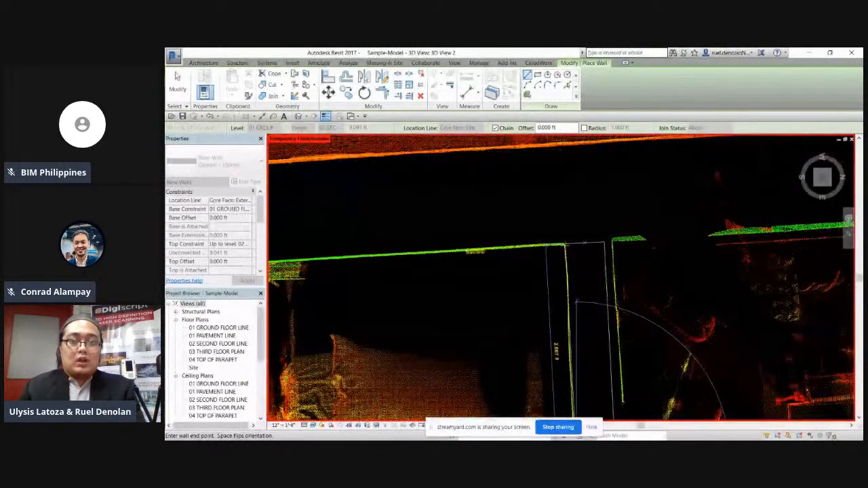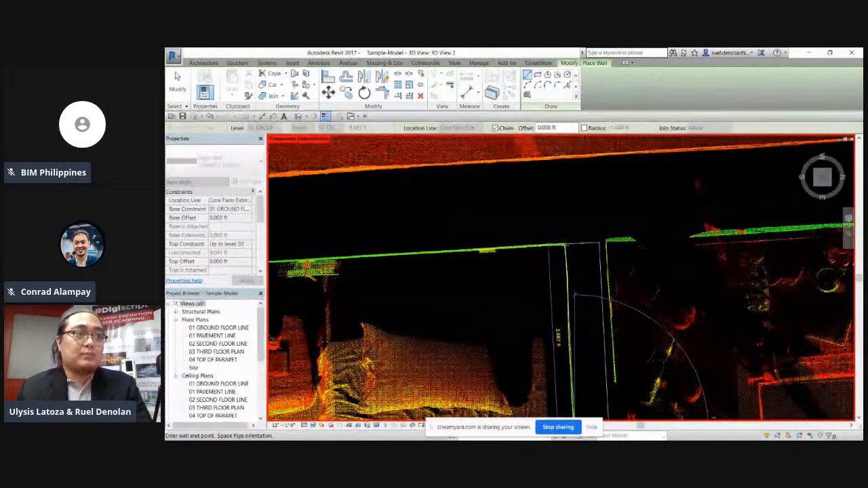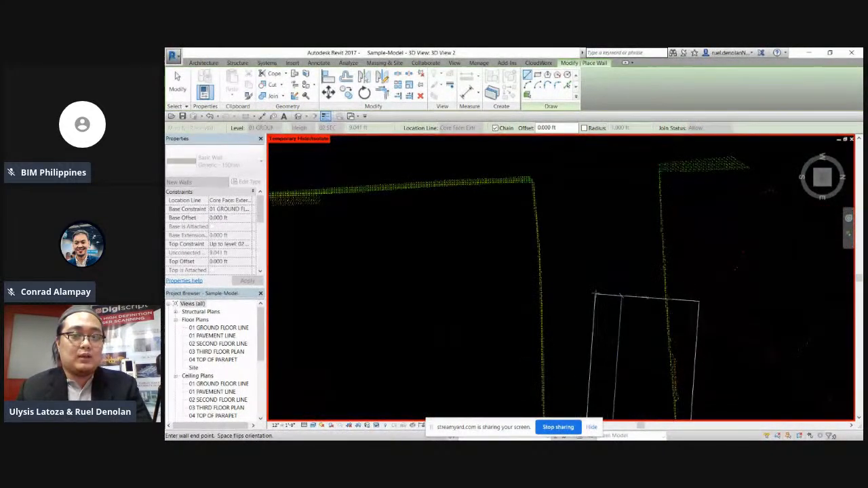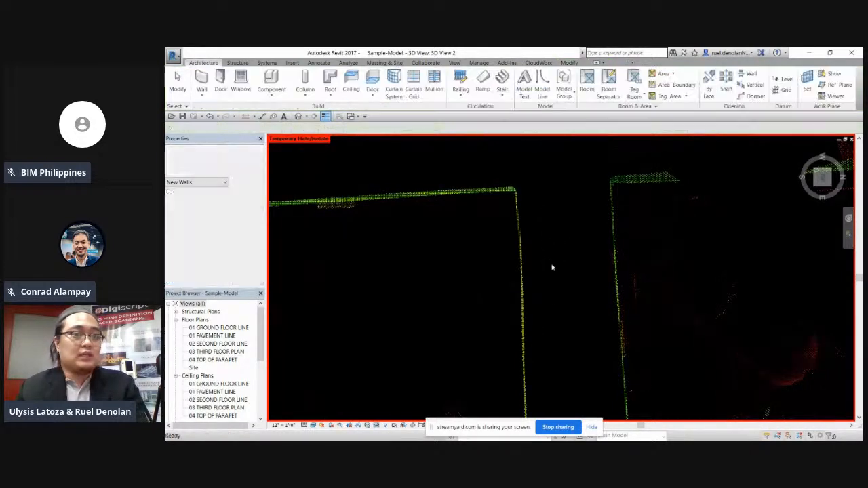Another question we often encounter is, what if the wall is slanted? What we do is we model as-is to the point cloud data. It's important to capture that information so the client can see it, for example here, you'll notice that our wall is leaning. Basic information like this, we also reflect in our as-built modeling.